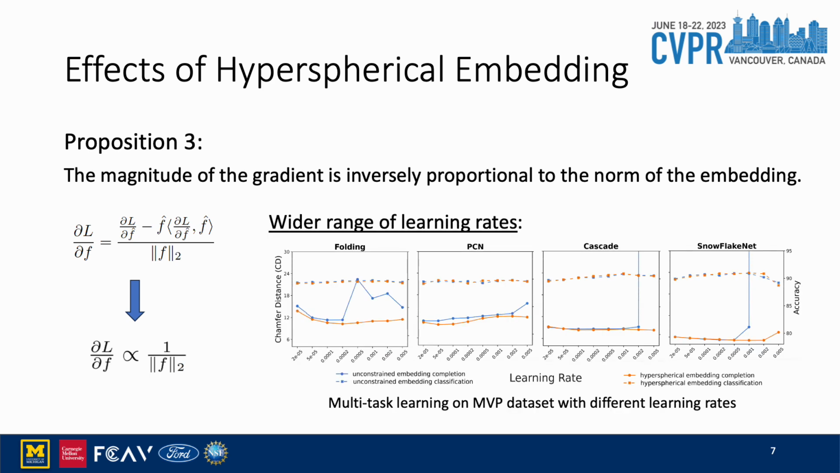Here is a figure showing the performance of multitask learning for different baseline models on MVP dataset. The blue solid line shows the completion with unconstrained embeddings, and the orange solid line shows the result with our module. We could see that under certain learning rate, the training could easily get diverged for those baselines, while with our module, we could consistently achieve good completion results under a wider range of learning rates.